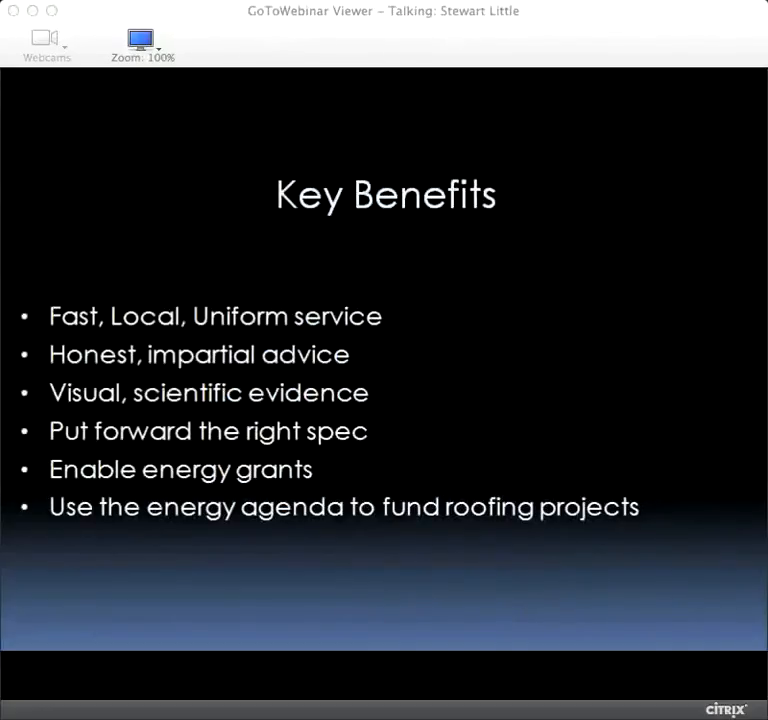The biggest benefit with us, I know we're on the phone with Bauder here, because John is an expert in roofing, and I need to stop talking and let him talk a little bit more. We make no money from each other's services. We're both completely and utterly impartial. We do work with Bauder's competitors as well. We're fast, we're local, and everything's uniform, including the pricing, no matter where we are.